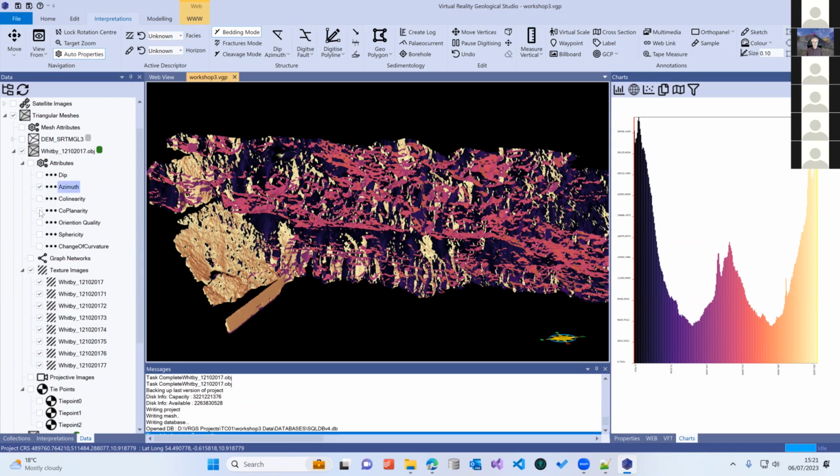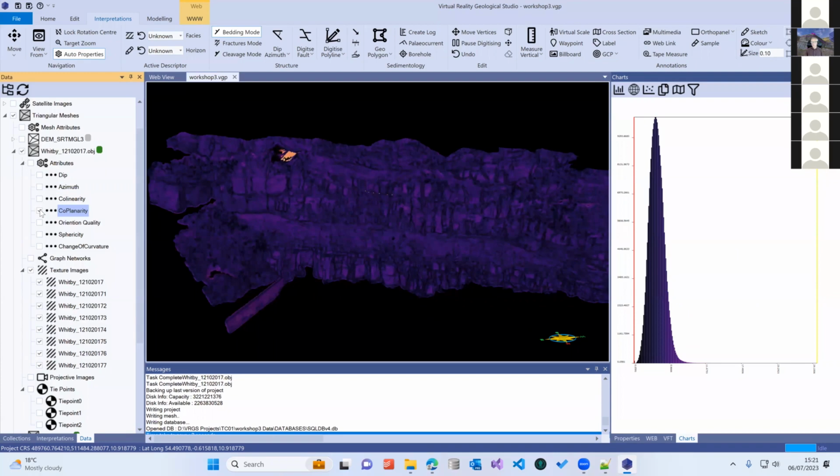Then we have coplanarity. So coplanarity is how flat the surface is. This is a fairly typical distribution that you get when you first run your coplanarity. So you get a normal distribution, but a lot of very high values, with the value count being very low. So remember, this is a histogram.